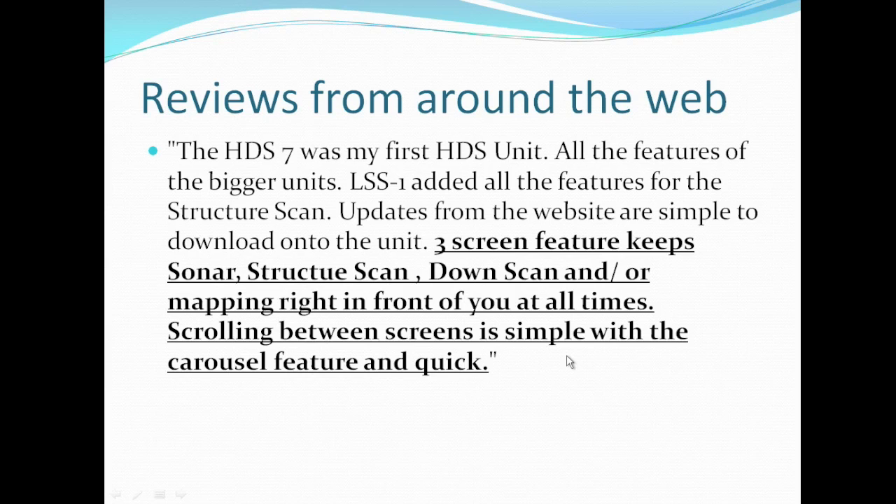Here's another one. The three screen feature, which is the split screen that we saw, keeps sonar, StructureScan, DownScan, and or mapping. You can even do a four-way split in front of you at all times. And scrolling between screens is simple with the carousel feature, and quick. So the HDS-7 is an excellent unit. It is completely worth the price tag for the performance and the features it delivers. It also has a really fast processor, so the overall operation of the unit itself is really fast and zippy.